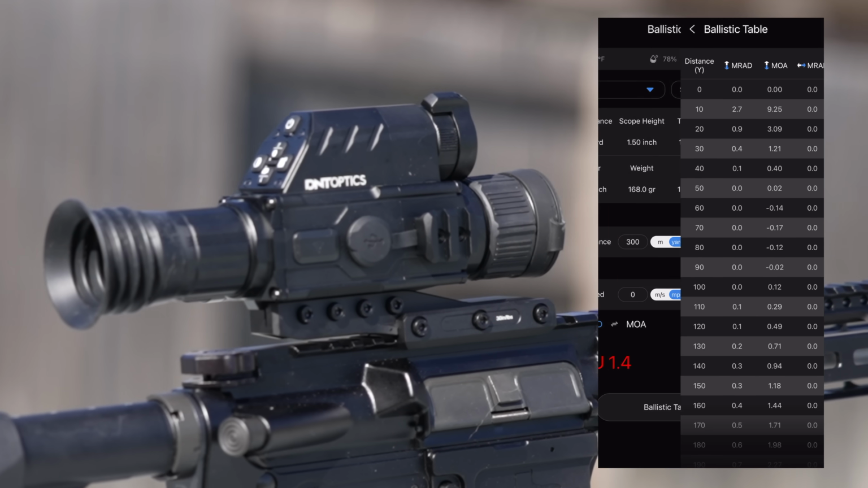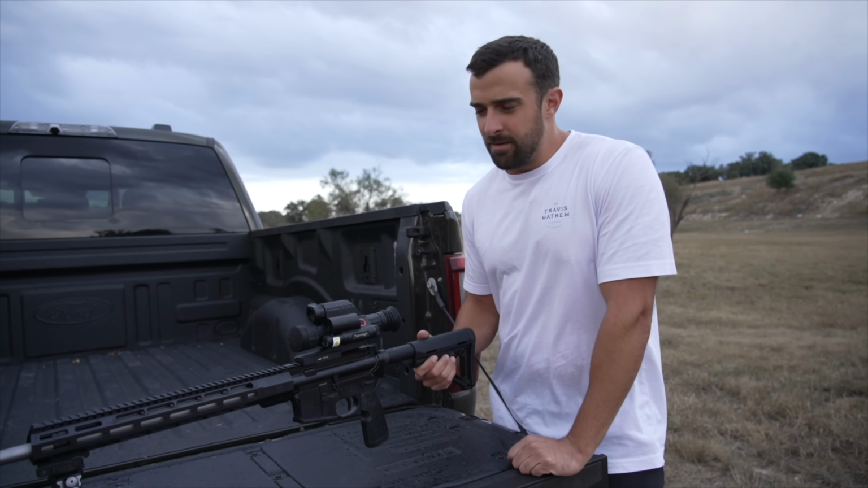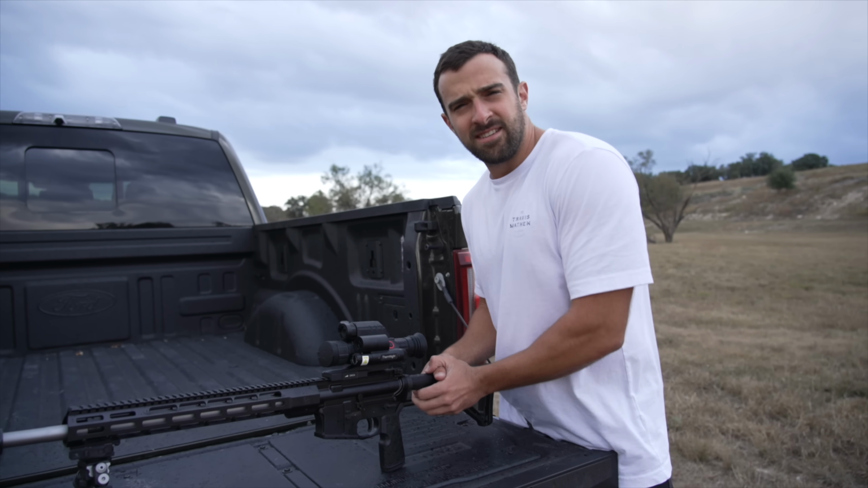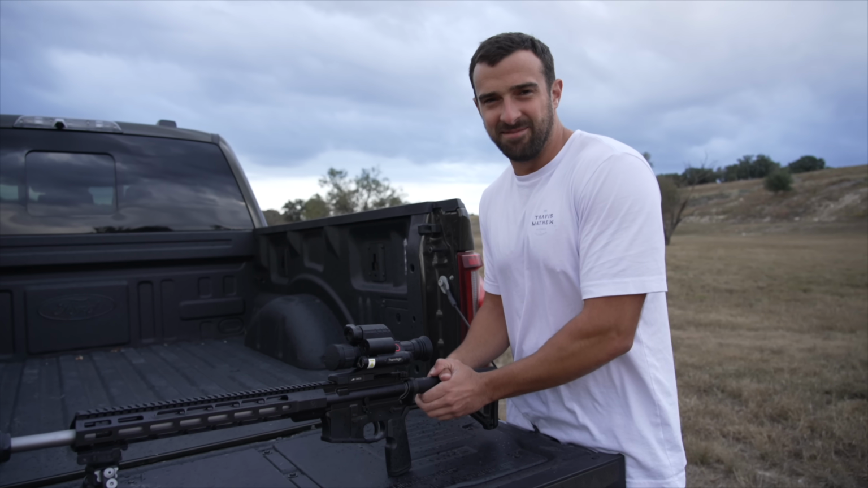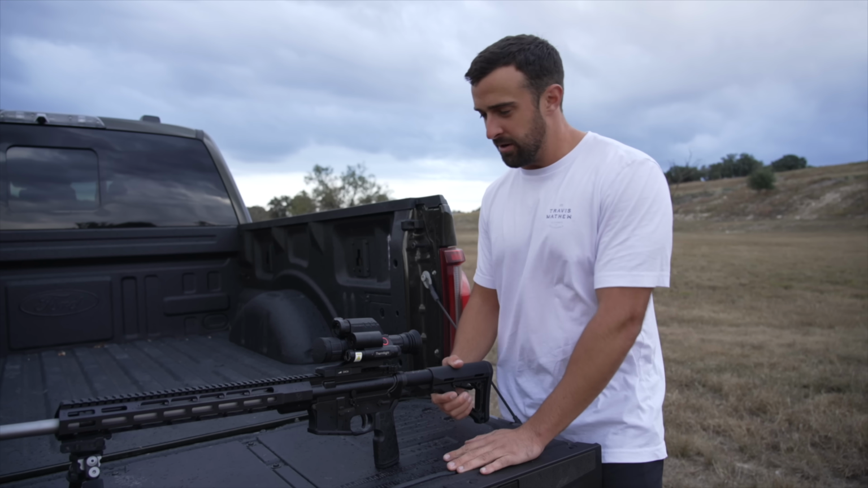You could even connect to the D&T app and punch in your ballistics and all that stuff to give you your solution for come up as well. Again, guys, apologize if I'm screaming, but I'm trying to defeat this wind that came out of nowhere. As you can see, it's raining, so I guess we're going to accidentally test its water resistance rating, but I'm not too worried about it.